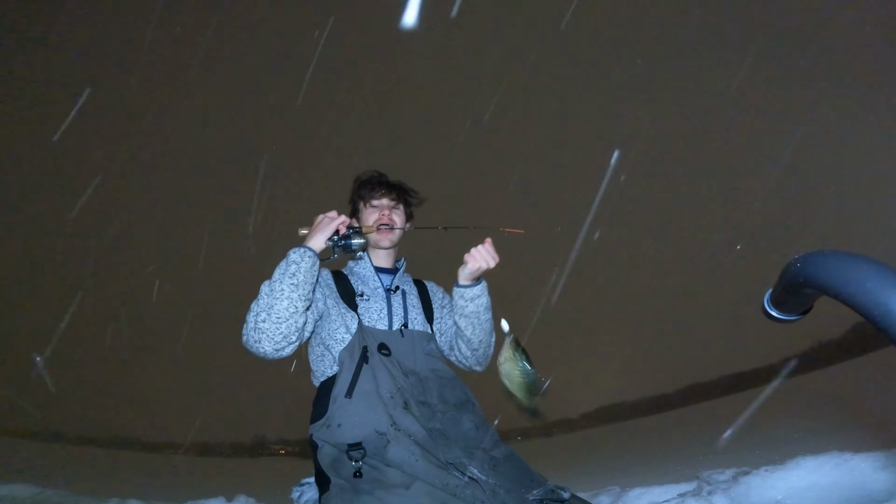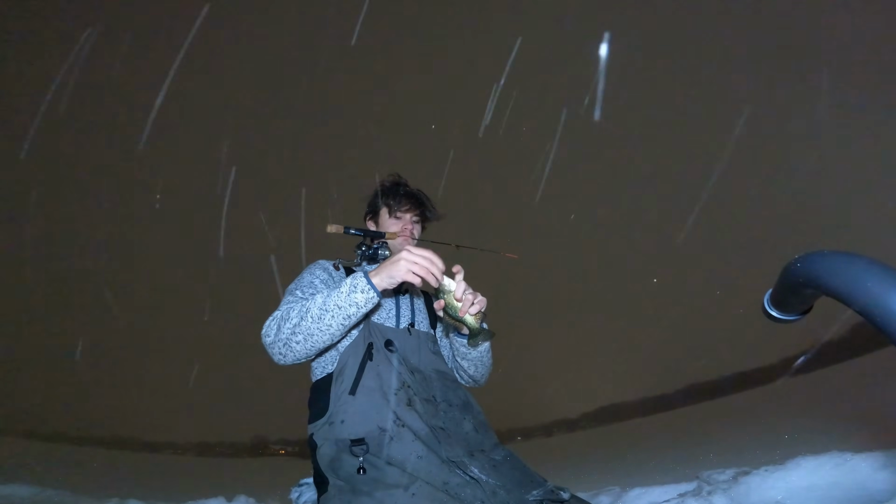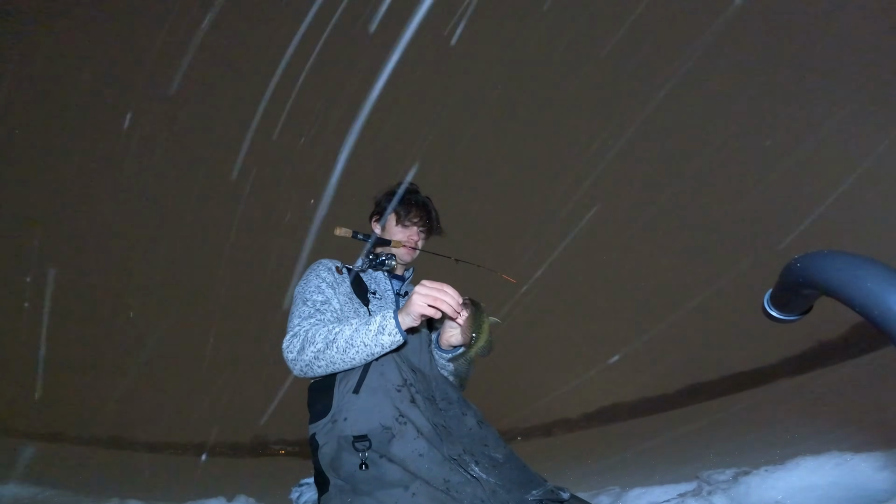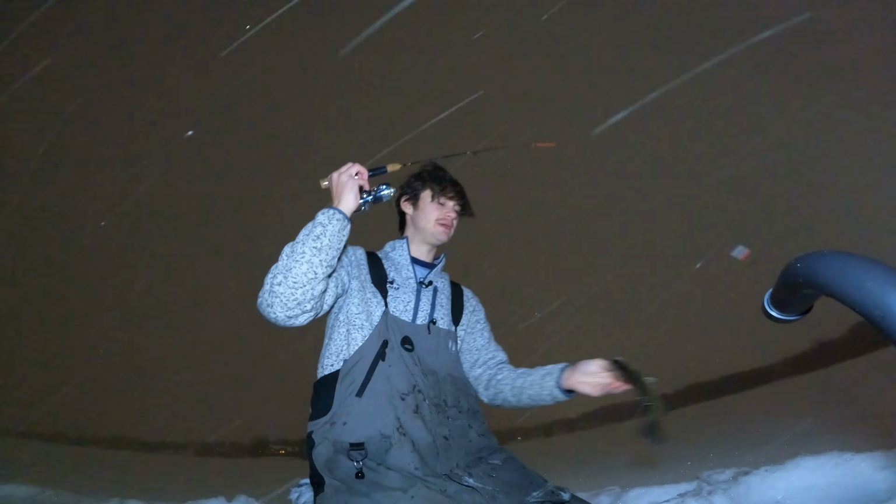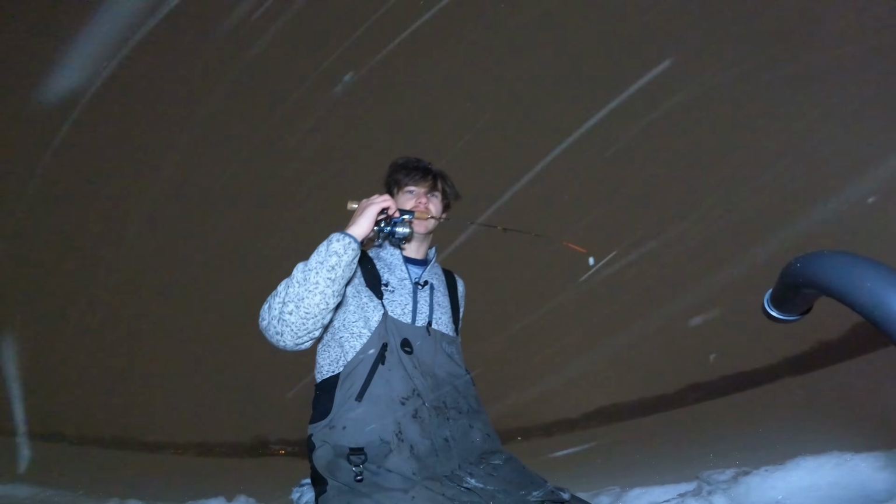There we go. It's just a school of small crappie. I was curious what it was, now I know. All right, we're gonna head back inside. It is snowing a ton.